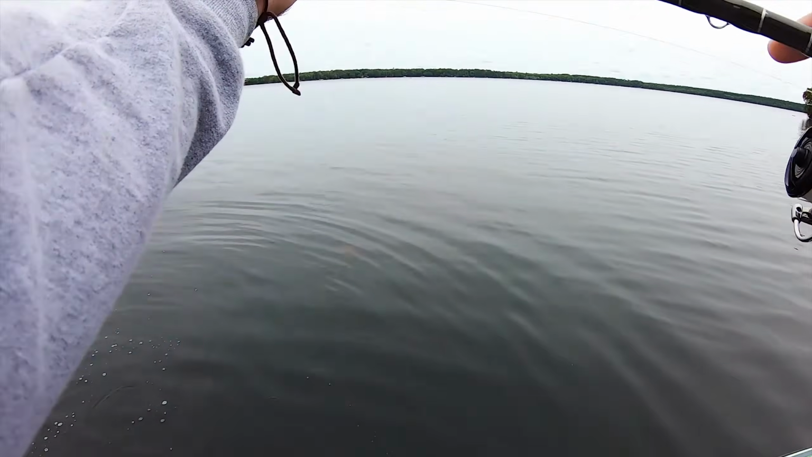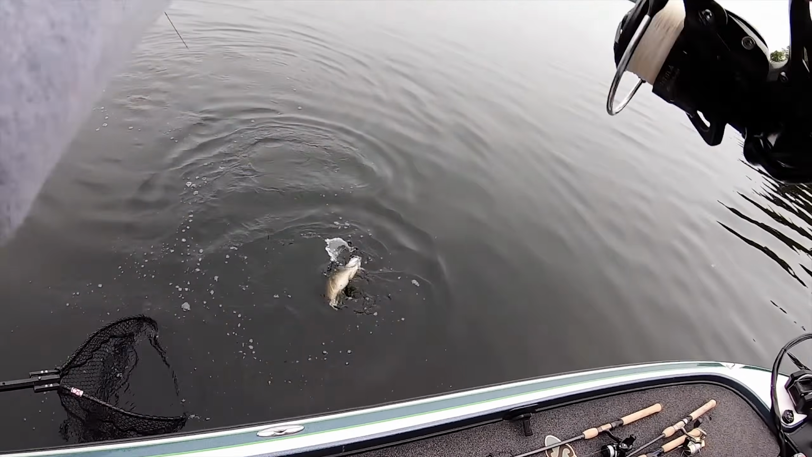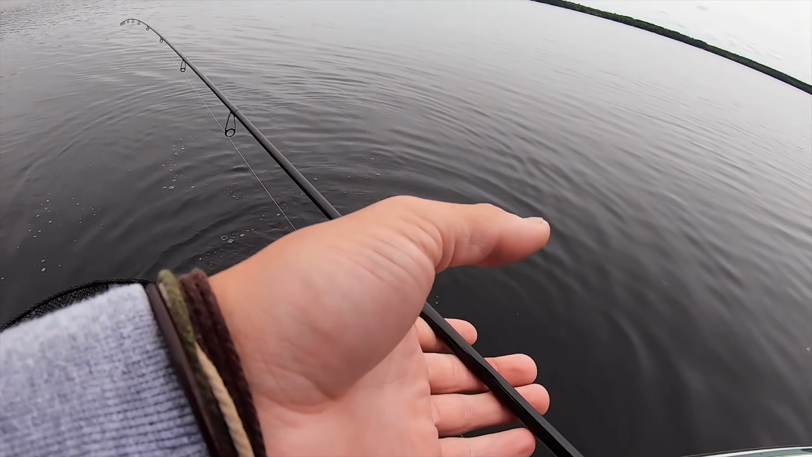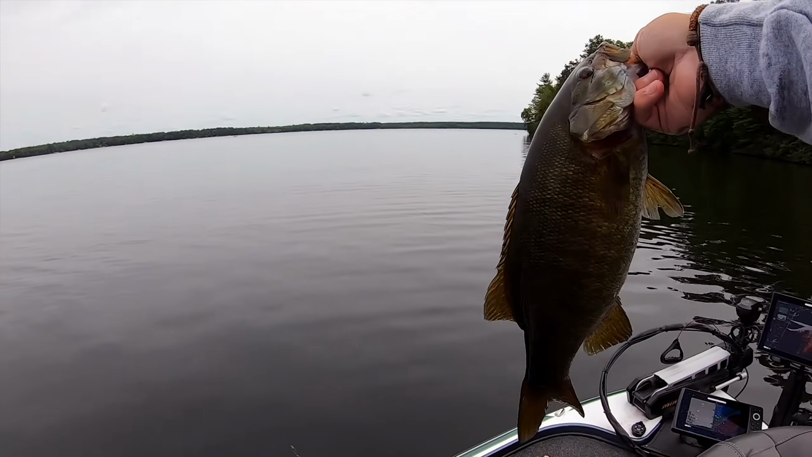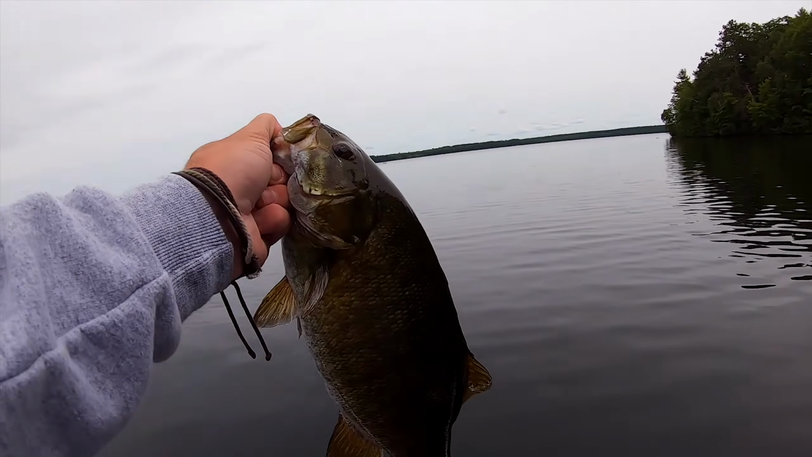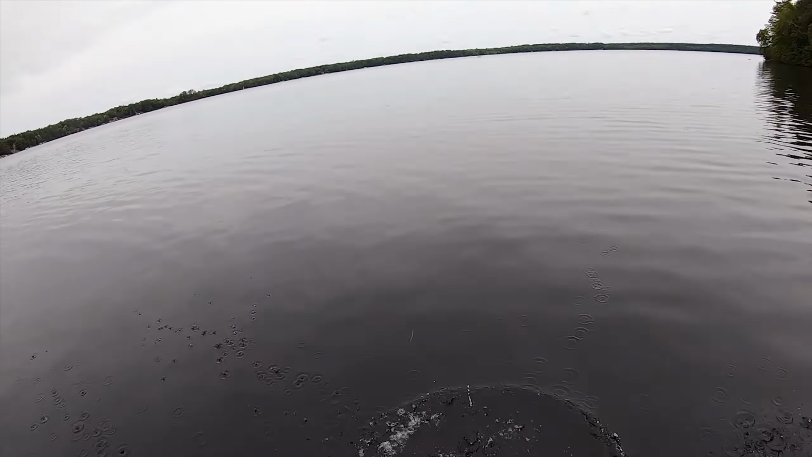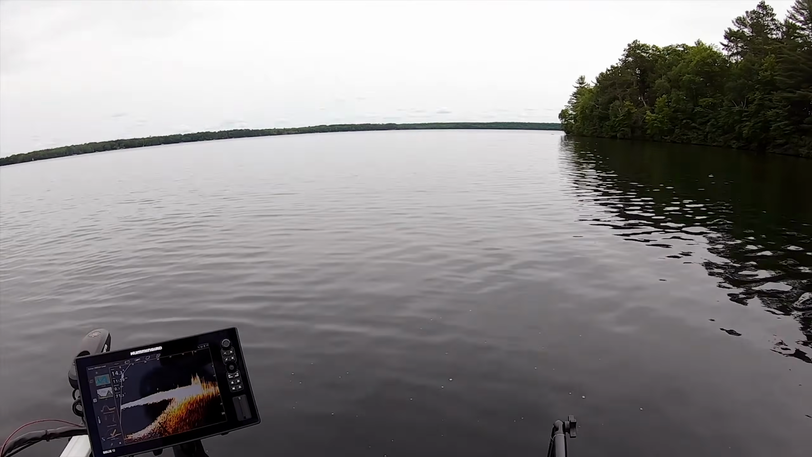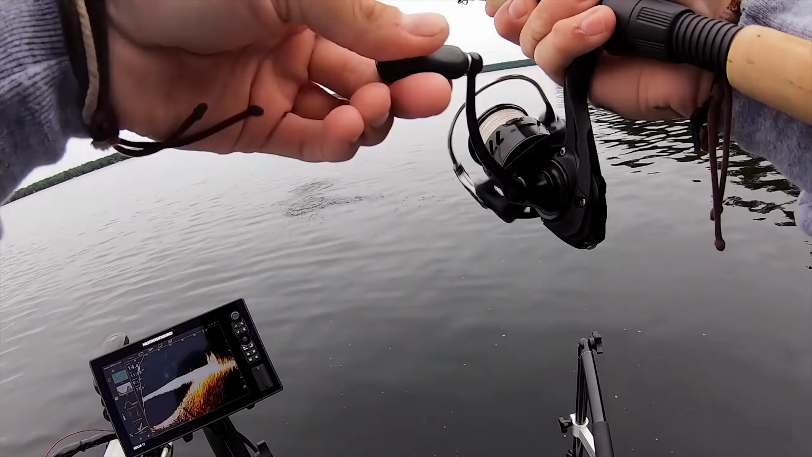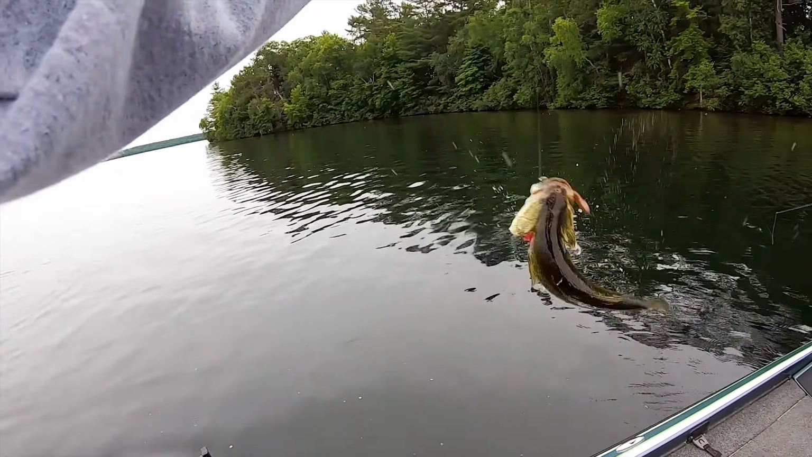God damn. Nice one. It's a nice fish. Yeah, it is. Another smallmouth. Move to some rock, sand off this drop off, and hammer stick, something in the orange. Holy shit. Not that big. A largemouth over here. What are you doing? Eating crayfish though.